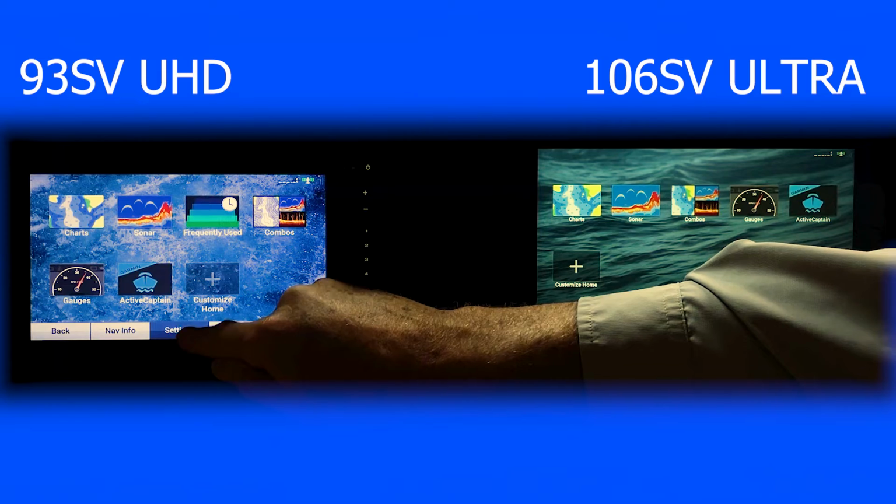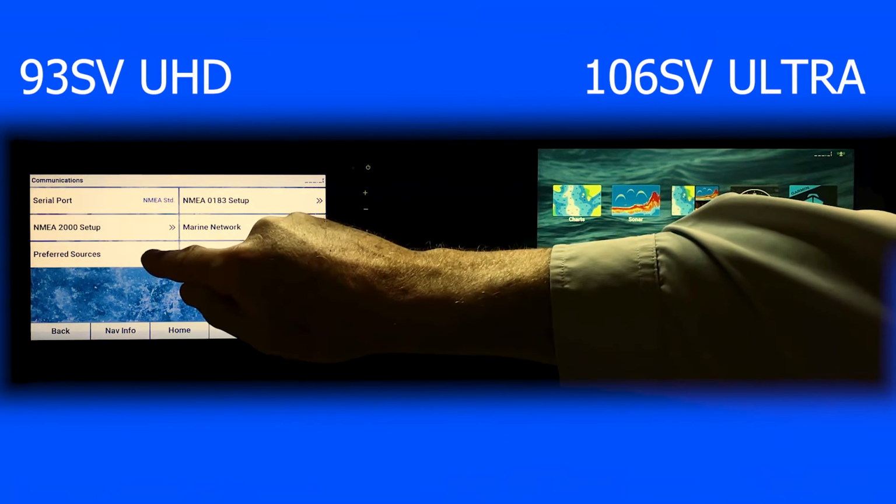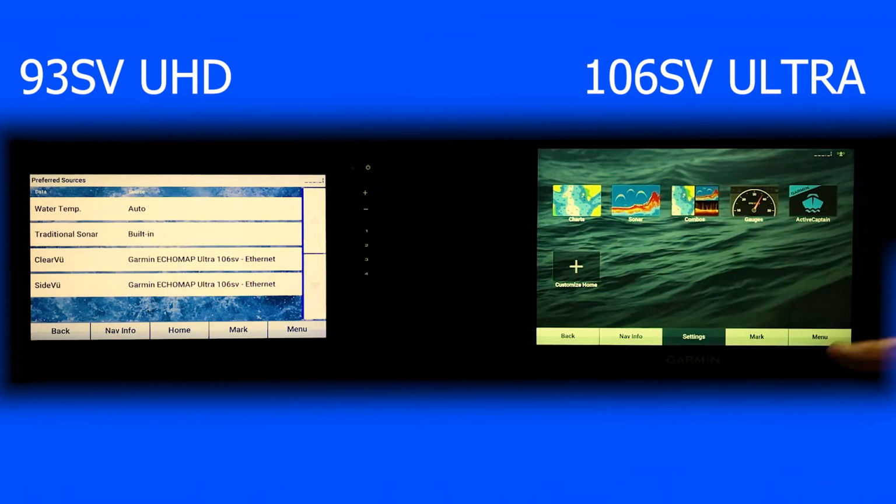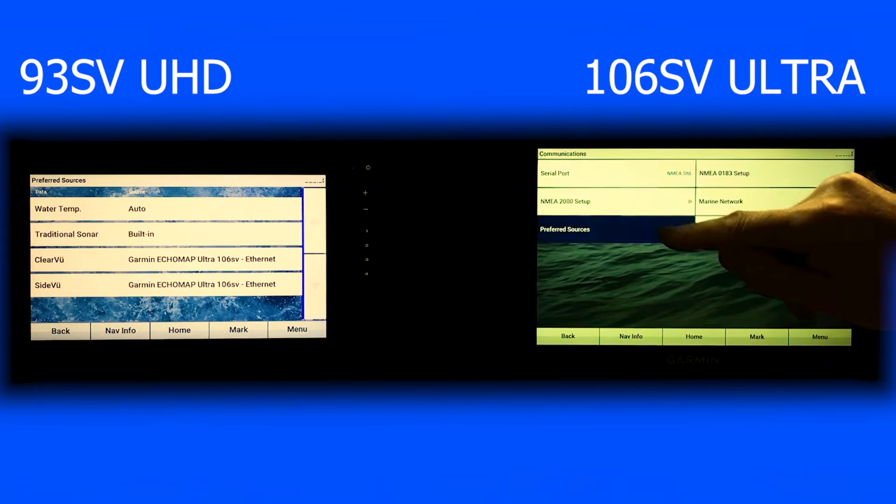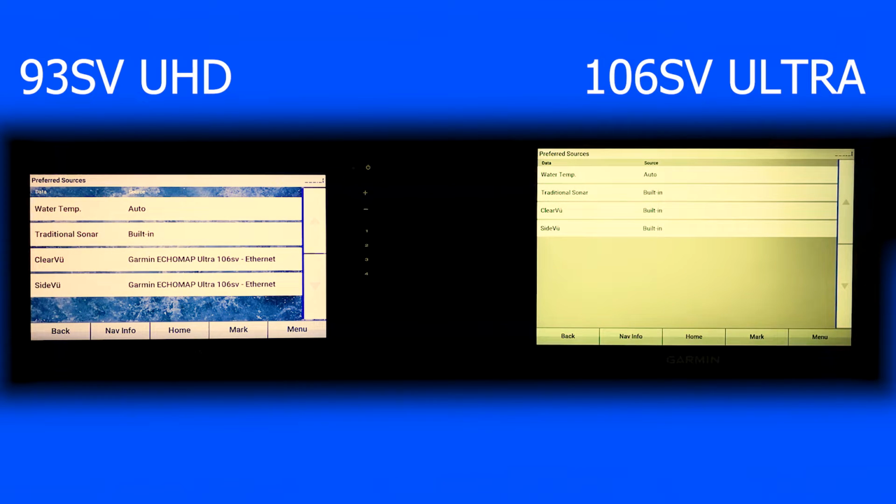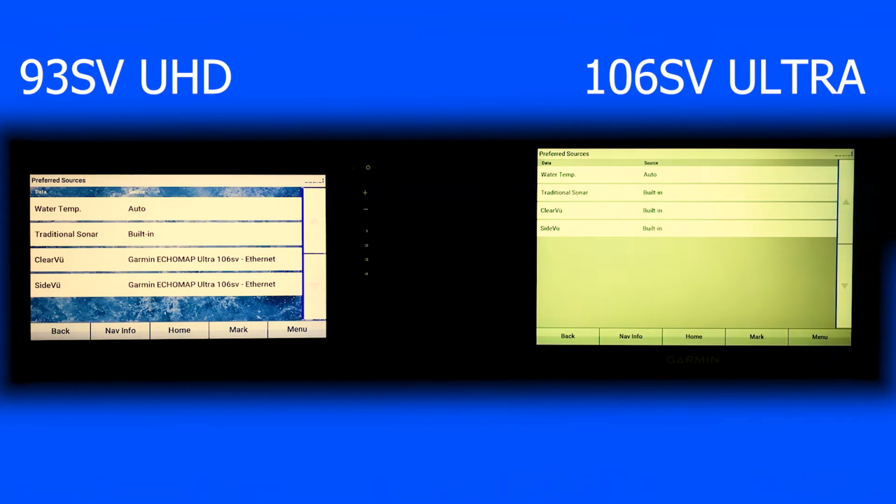We'll go to settings and communications and preferred sources. And do the same here, settings, communications, preferred sources. Now, as you can see here, these screens aren't the same on both of them.